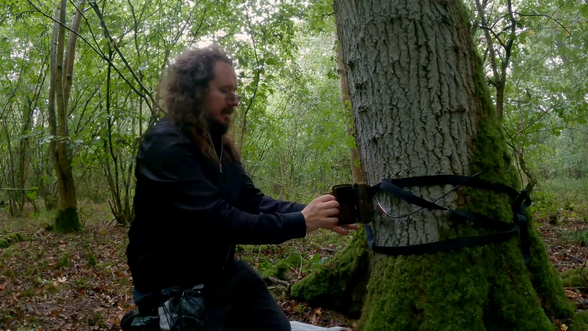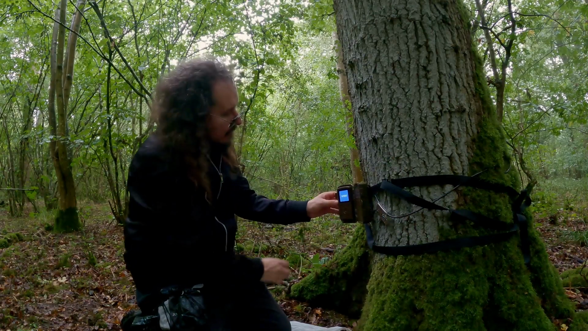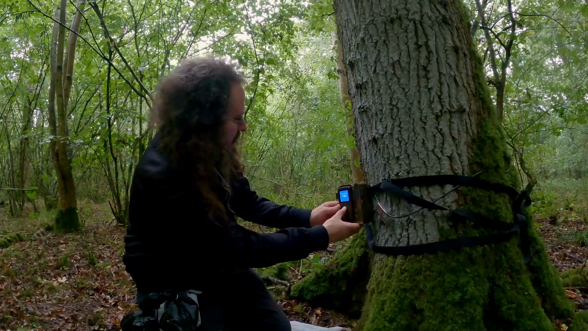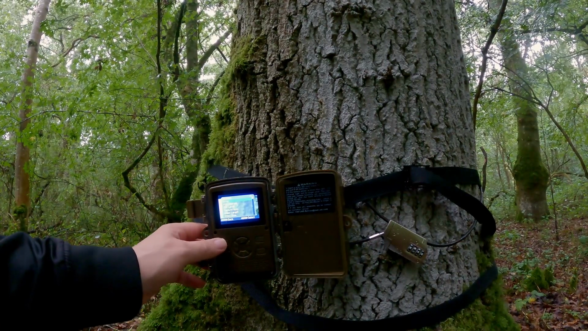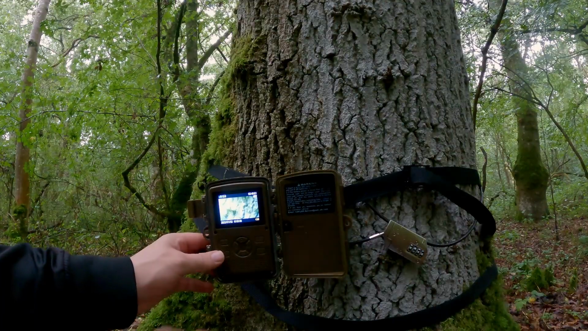Open it up. Okay, so we've still got battery. We've still got quite a lot of battery, which is good.